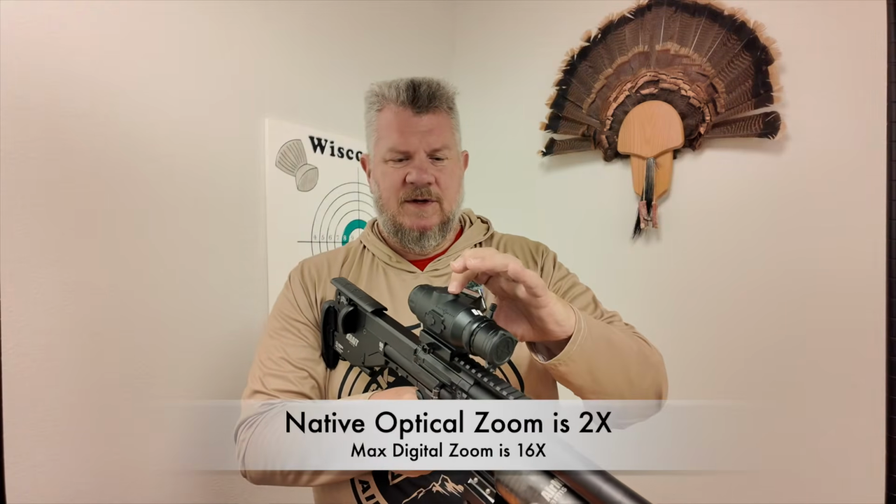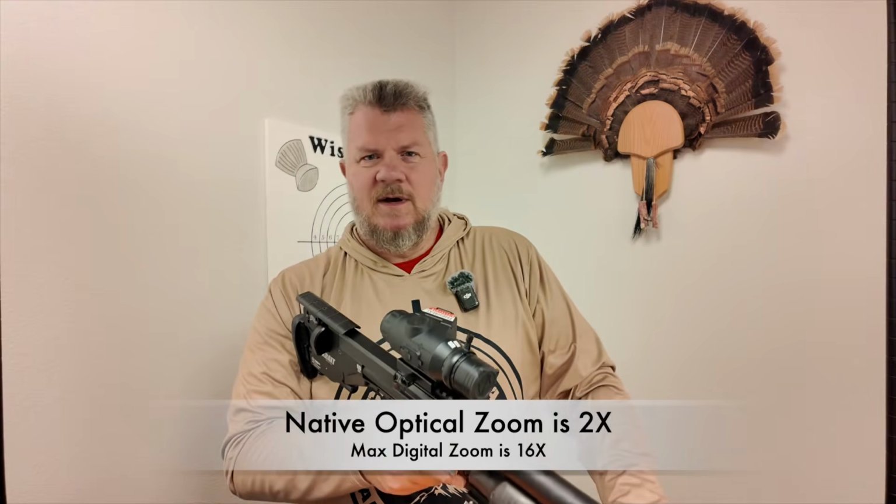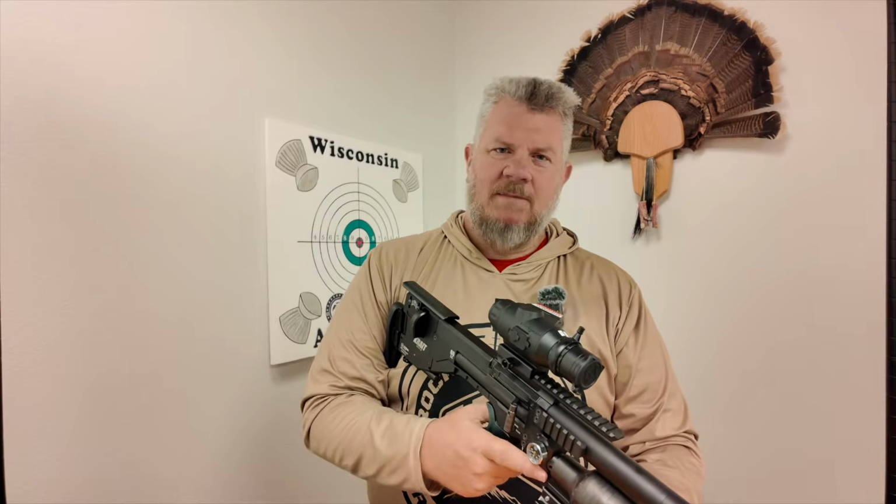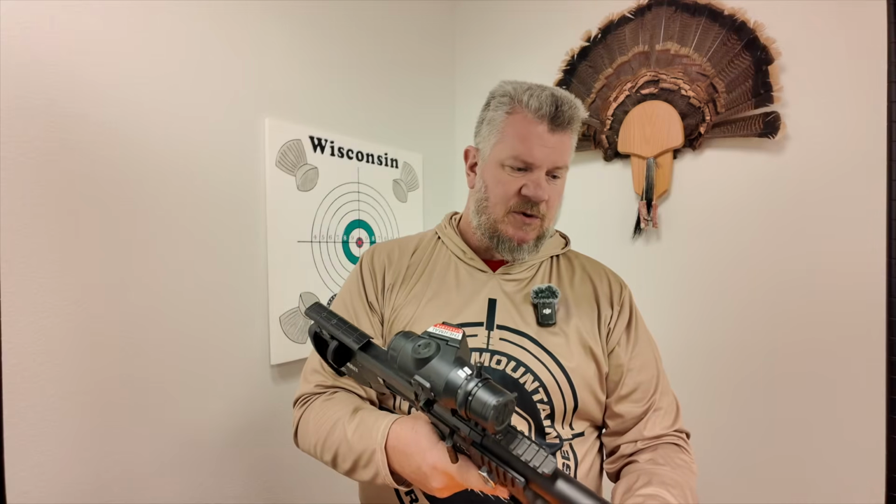Super easy. It does have some digital zoom, so you can go a little bit closer, back and forward. I'll be honest with you, I'm loving how simple the unit is. Turn it on, know where you need to hold for a particular distance, and take the shot. It is super easy to work with.